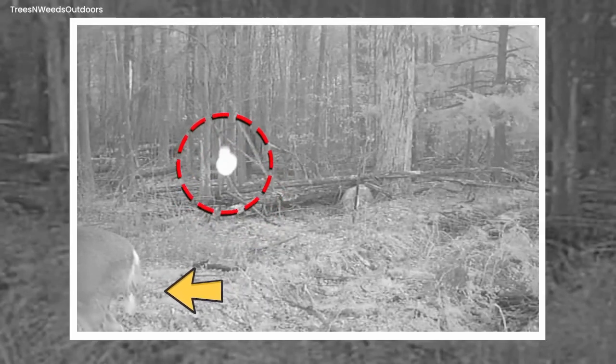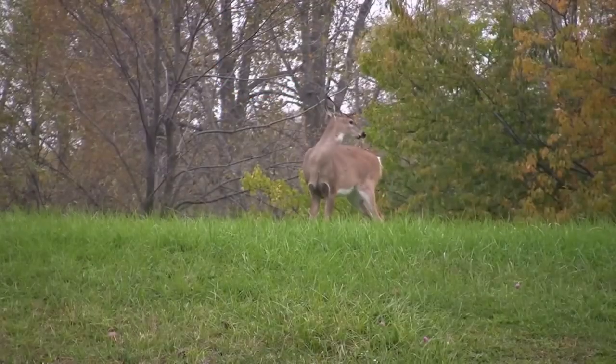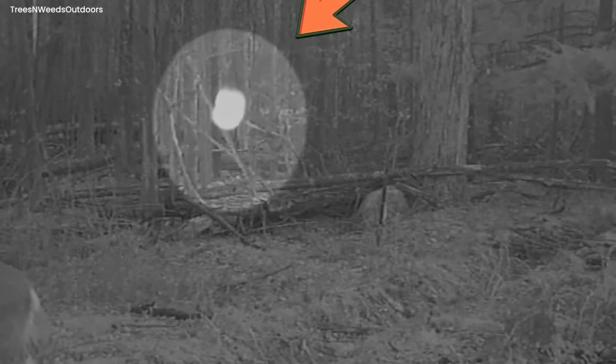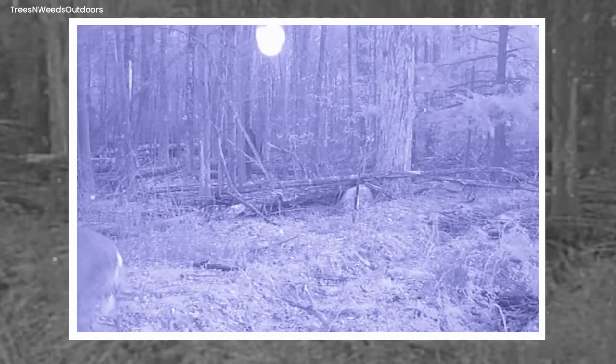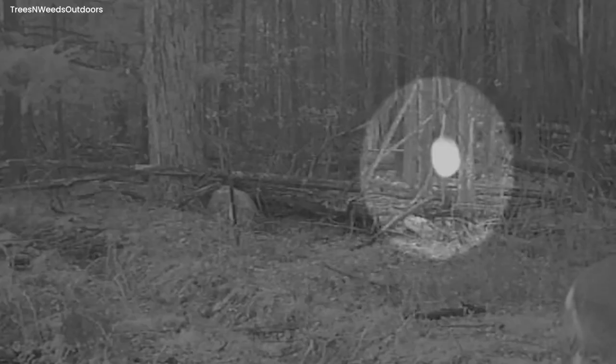Meanwhile, a nearby deer remained oblivious, engrossed in its own world. The enigmatic orb ascended behind the deer, steadily climbing higher into the sky. Then, abruptly, it shot upwards, beyond the camera's lens, leaving behind an unresolved enigma. The riddle remained unsolved, and its purpose or identity remained a baffling mystery.